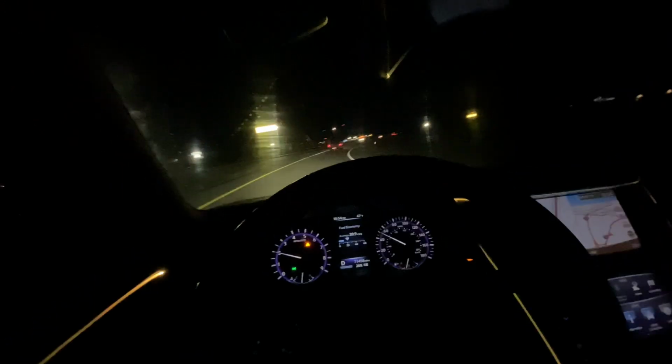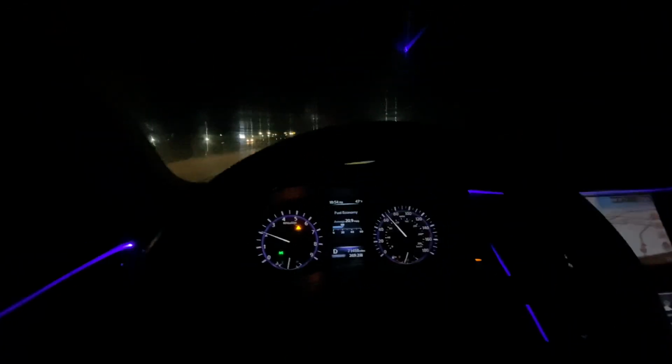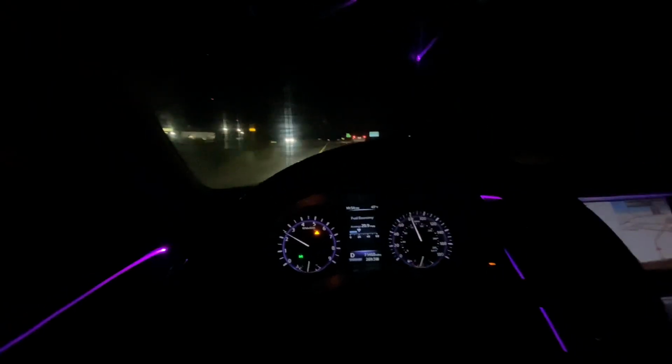So in my search for a new car, I wanted to have like 4 things. Number one, I wanted it to be a nice looking car. Number 2, I wanted it to be decently reliable. Number 3, wanted something sporty.